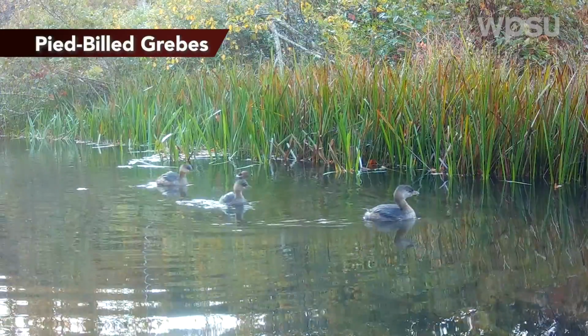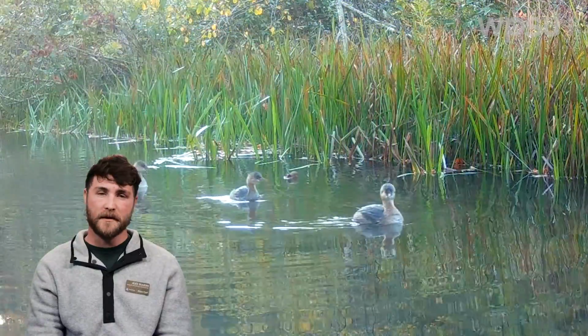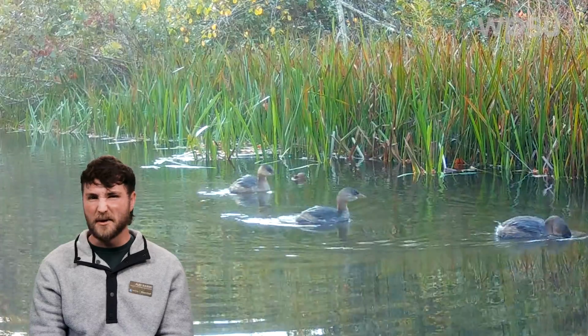It was pretty neat to see this trio of pied-billed grebes swimming up Shavers Creek. We rarely see multiple together. These water birds will dive for prey, hunting for fish, frogs, crustaceans, and lots of other invertebrates.